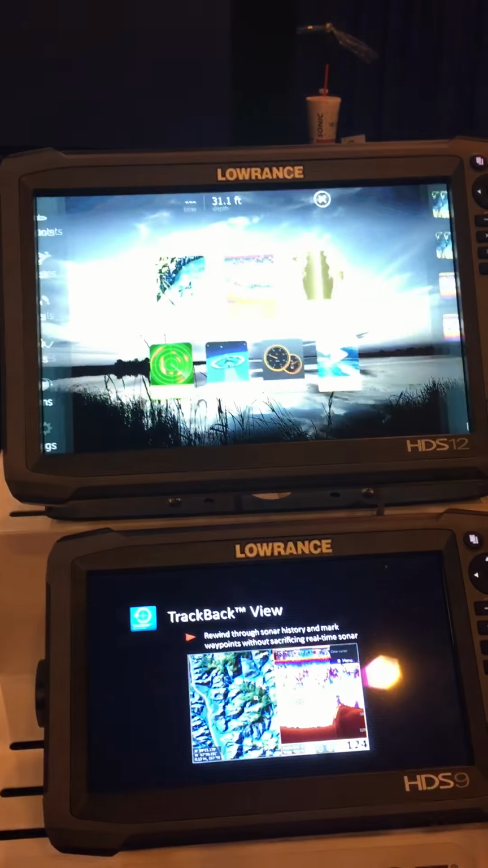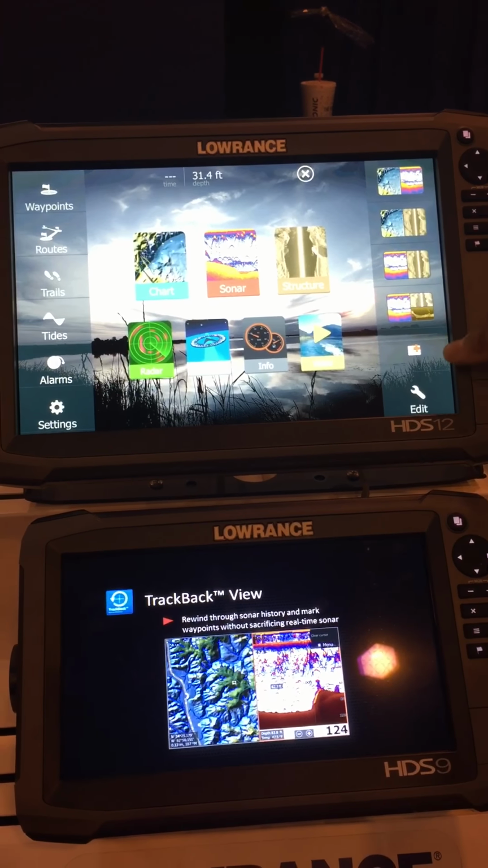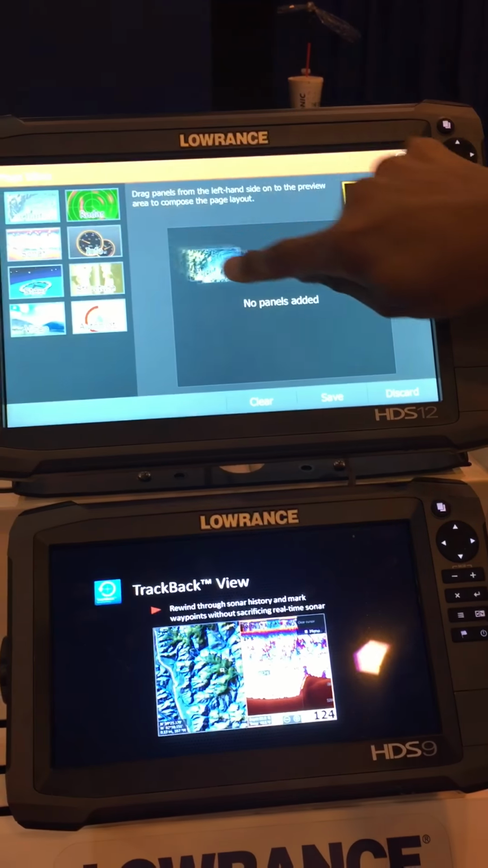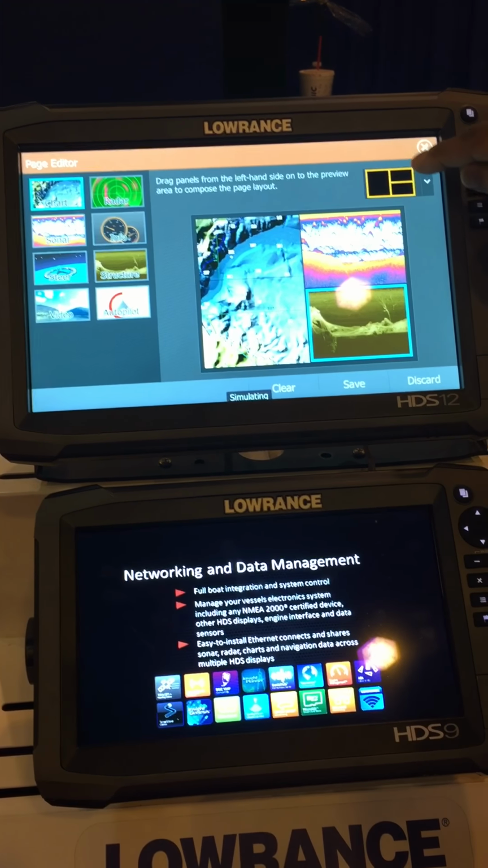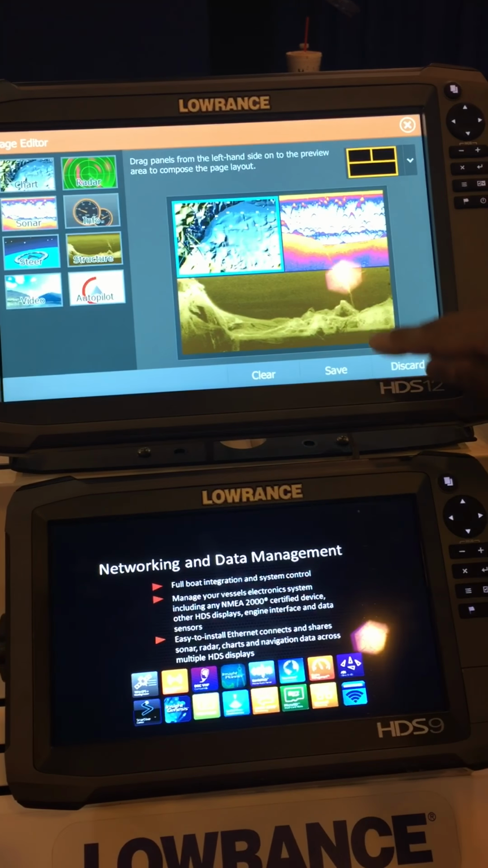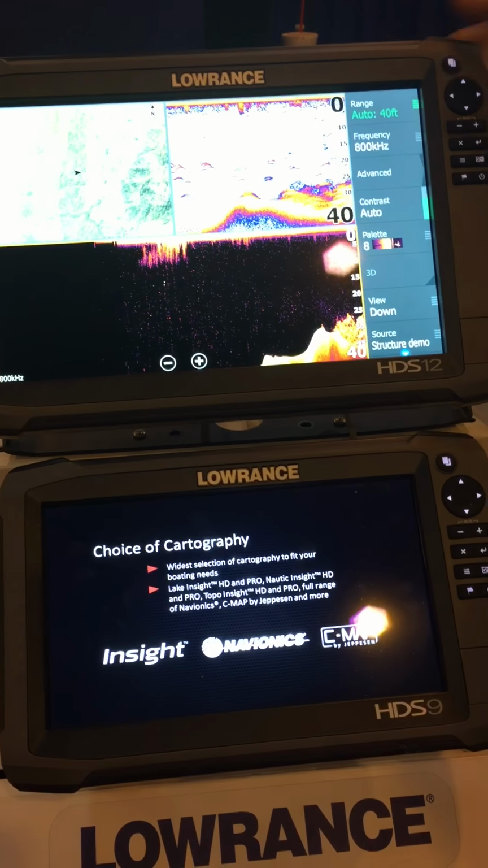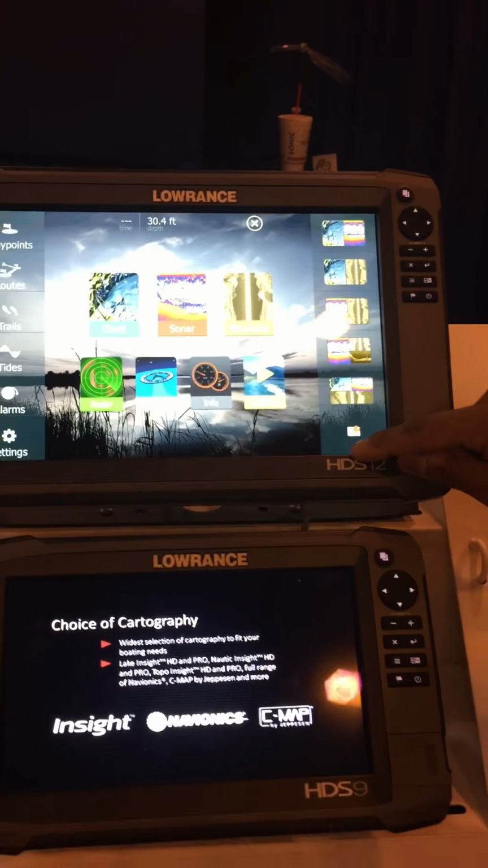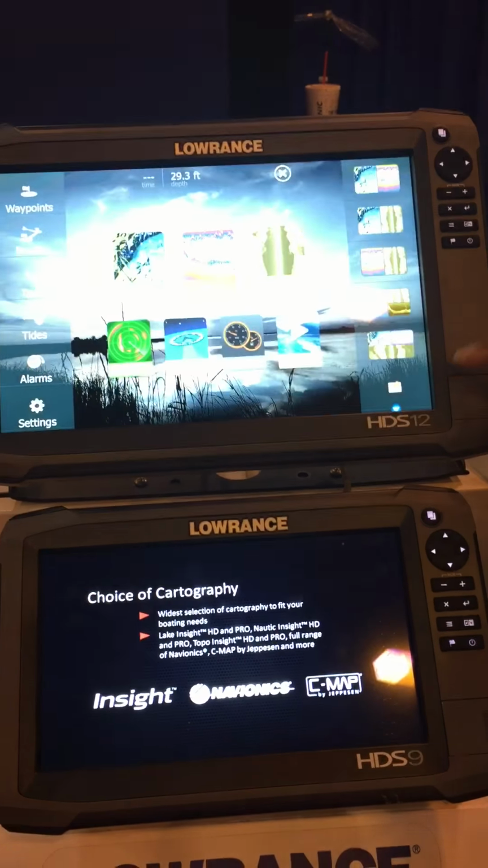The other setting I like to tell people to do is set their own pages, their favorites. You just come over here, hit the add button after you hit the pages button, and just slide sonar, chart, and structure. And let's say if you don't like that configuration, you come up here, you can change it there and slide things over however you like it, hit save, and it just saved to one of my favorites. And you just keep adding. But if you wanted to just add more, you just hit the plus.